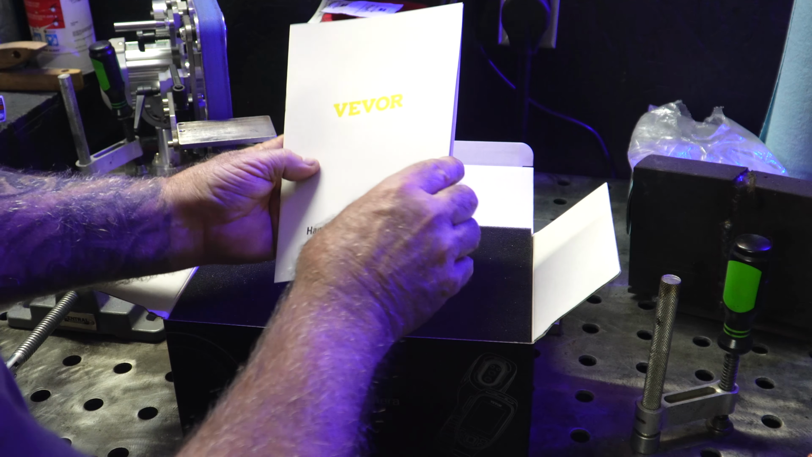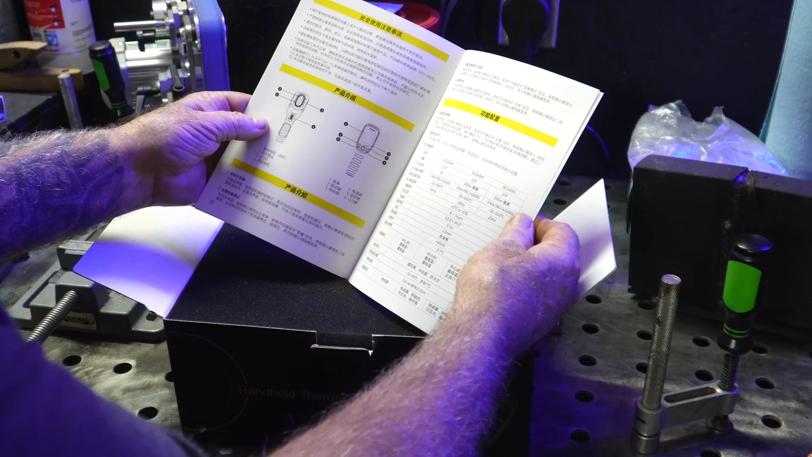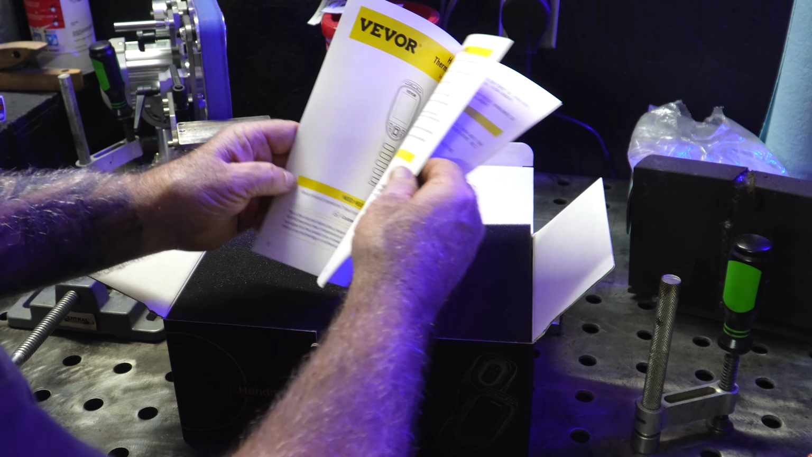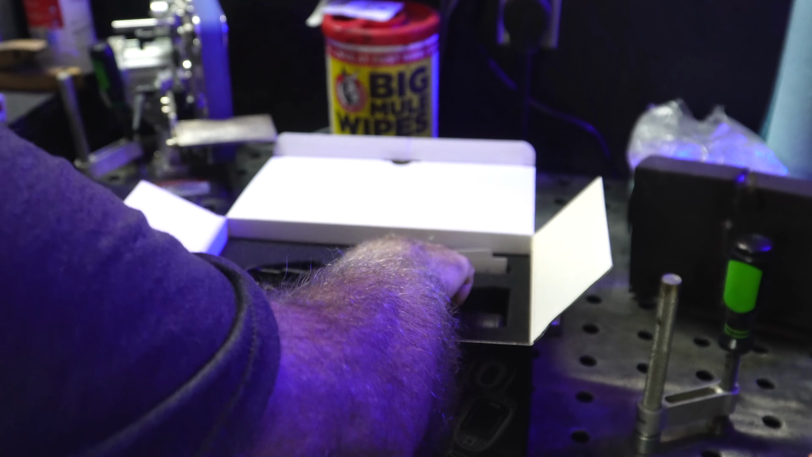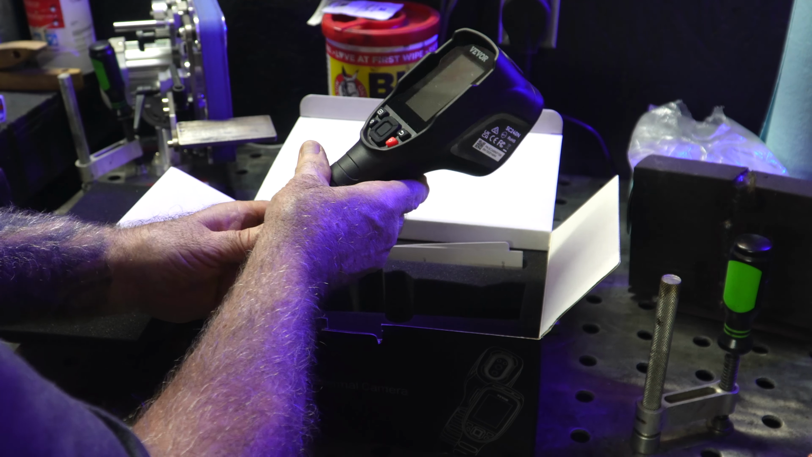There's your instruction manual with it right there. It's actually a pretty good manual compared to a lot of manuals you get from Vevor. This one's a lot better quality. All right, we got that. Then we got the actual camera. And hey, this thing looks good.